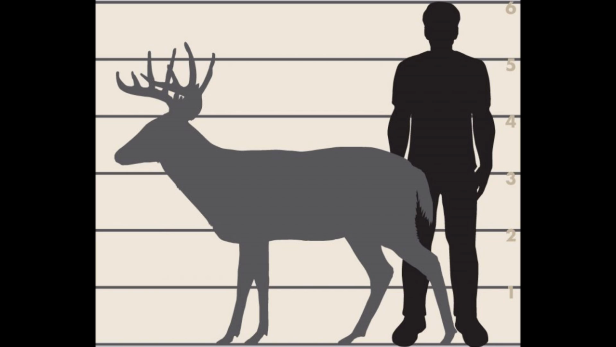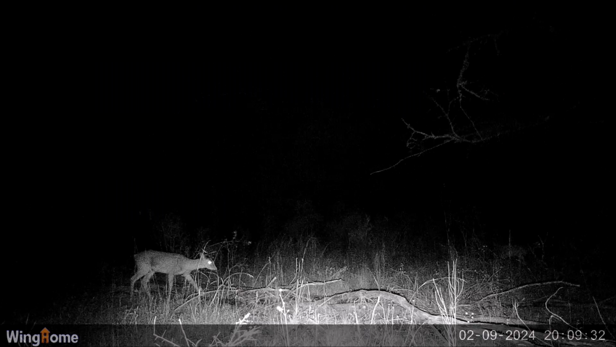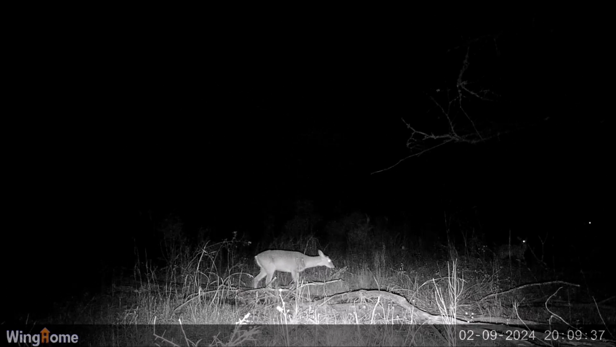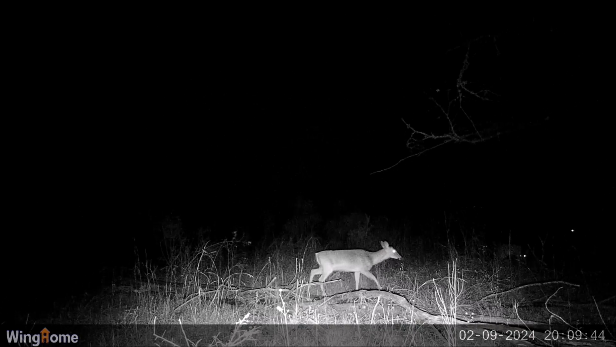First, let's look at the size comparison chart between the average 6-foot human and the average white-tailed buck, with those being exceptionally smaller. So most eye height for average white-tailed deer is going to be between 3 foot to 3.5 feet from the ground. This is the same spot 2 nights later. I'm going to let you watch it uninterrupted, and then I'm going to break it down and tell you what I think happened here.